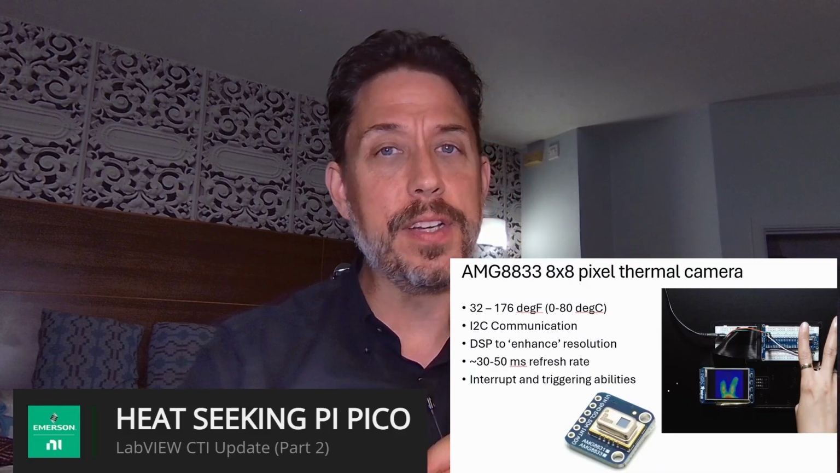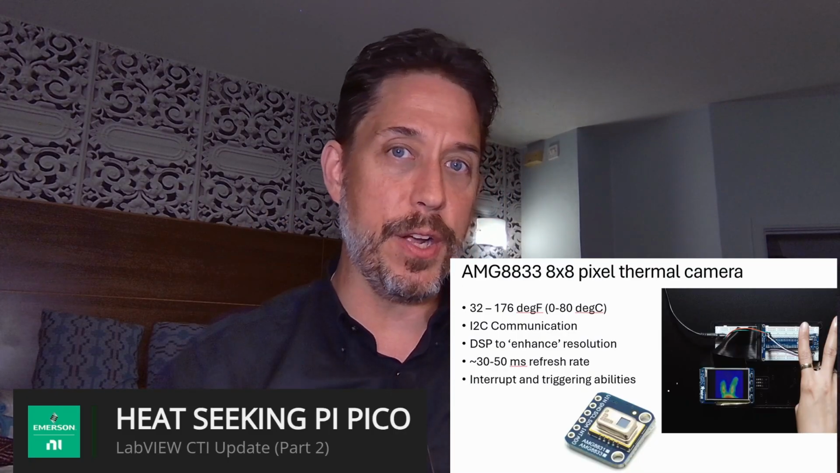The thermal camera, the AMG8833, I think that's the number of it. You saw us talk about it in the part one video where we were breaking down the individual components, and if you haven't seen that one, go back. It's probably a little bit lengthy, but it also goes through a recap of the CTI and other things that are going on. So let's talk about how we would talk to this specific device, how we're getting the data from it, and really what it's doing for us.